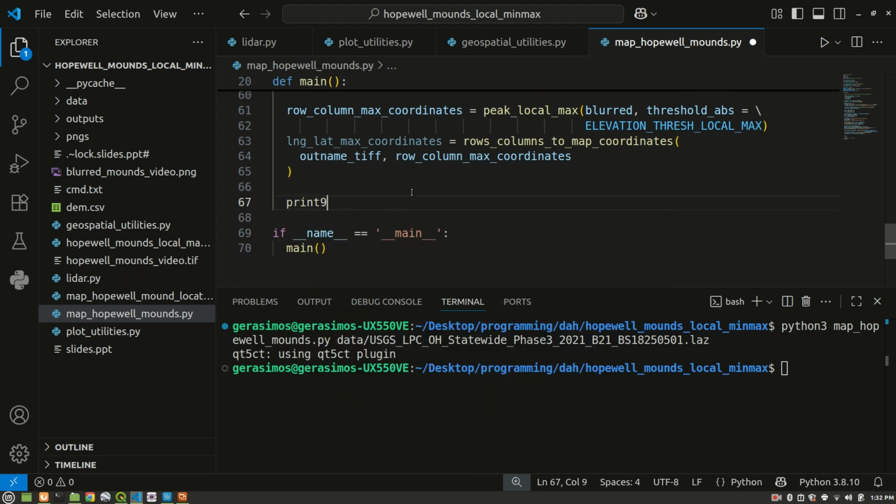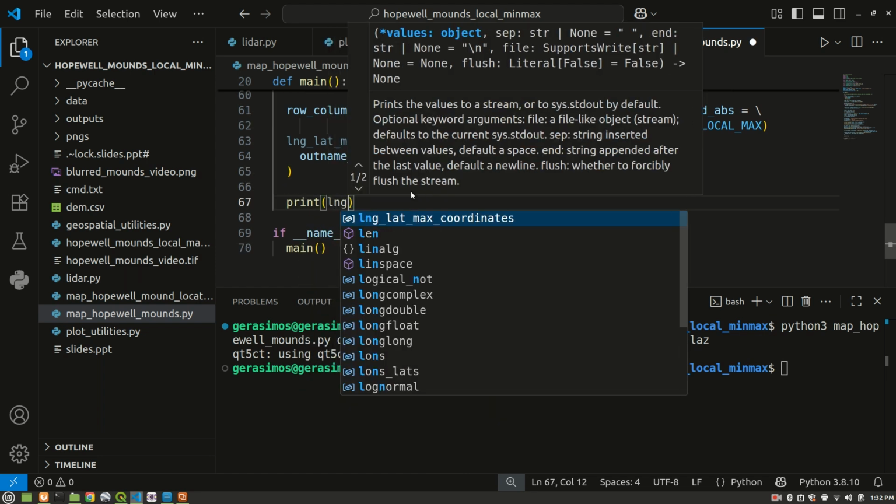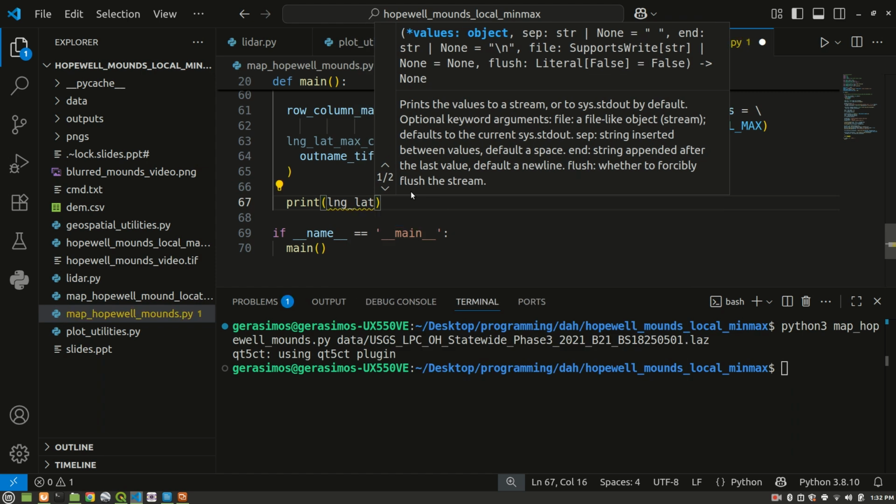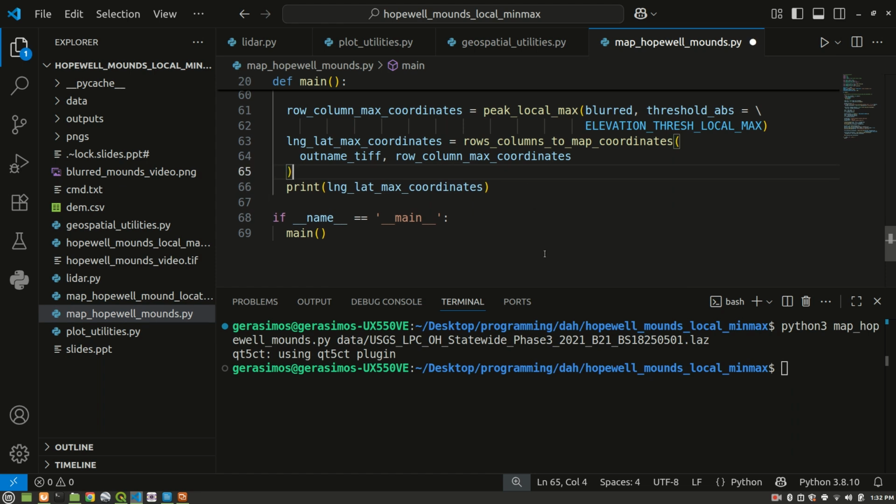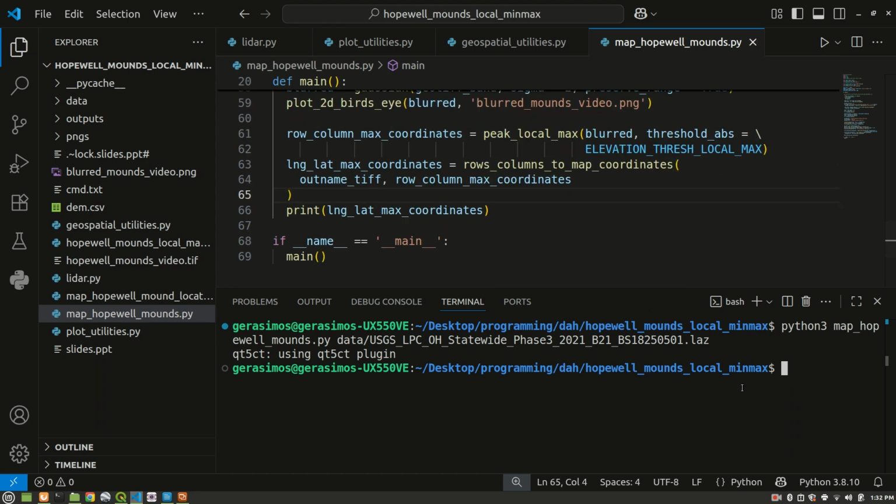So let's go ahead and try to run this. I'm going to print it out. Long lat max coordinates. Let's just print it out and see if that works. And we're almost done here, but let's just try to run that and see if we get some output there, and hopefully it'll run without an error.